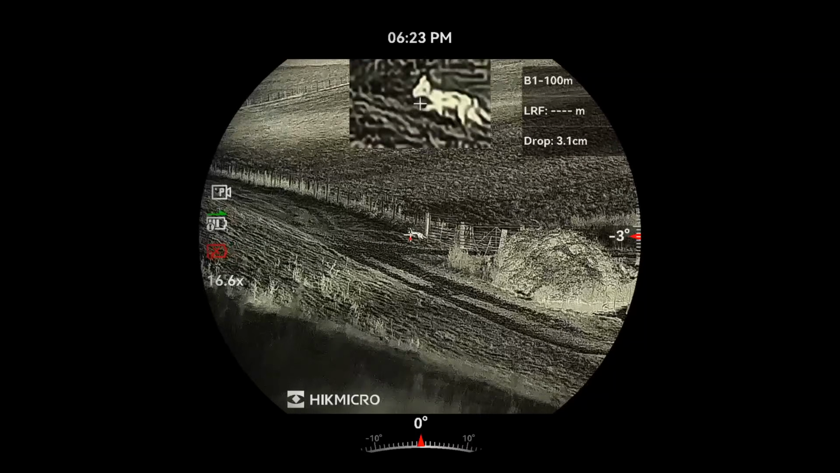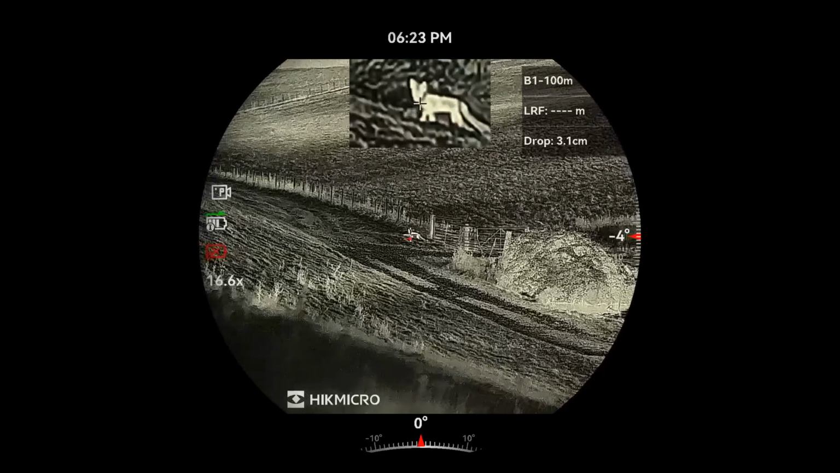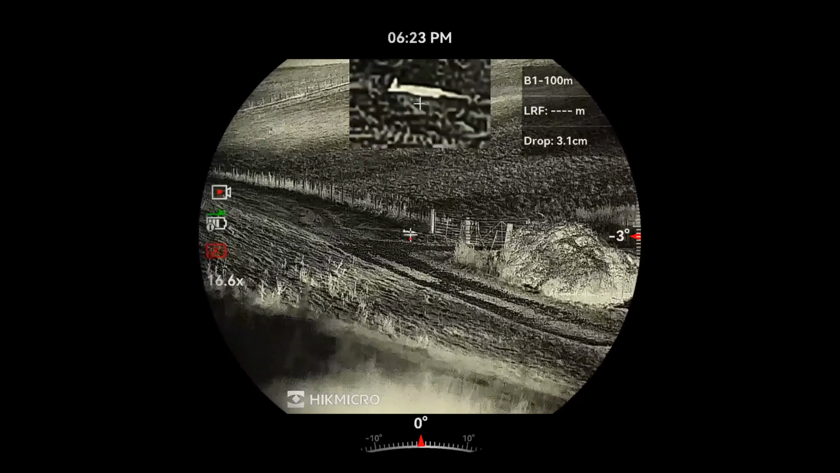So save sort of faffing around with the tripod and that. Just wanted to go straight in for a quick shot off the bipod. And yeah, just walked out across the track, gave him a little shout to stop him, and bowled him over with the 243, lovely. So that's the right result. I'm going to leave that there for a minute, and I'm just going to sit here a bit longer, just in case anything else turns up. But I'm pretty confident that was the one I was after.